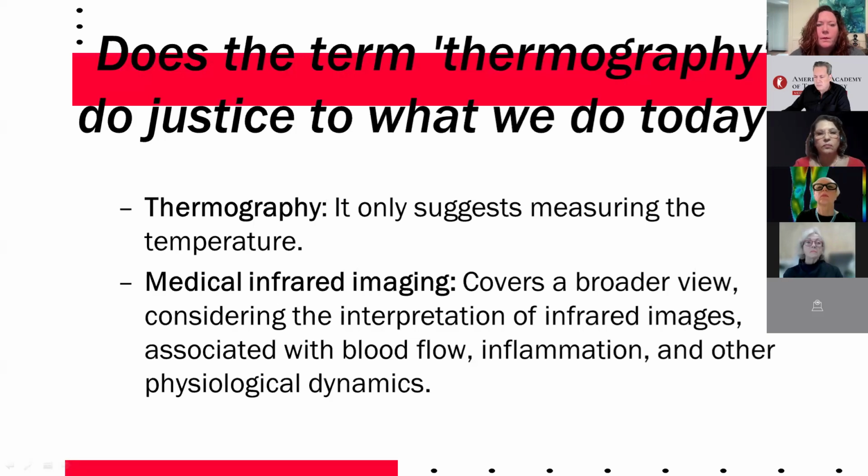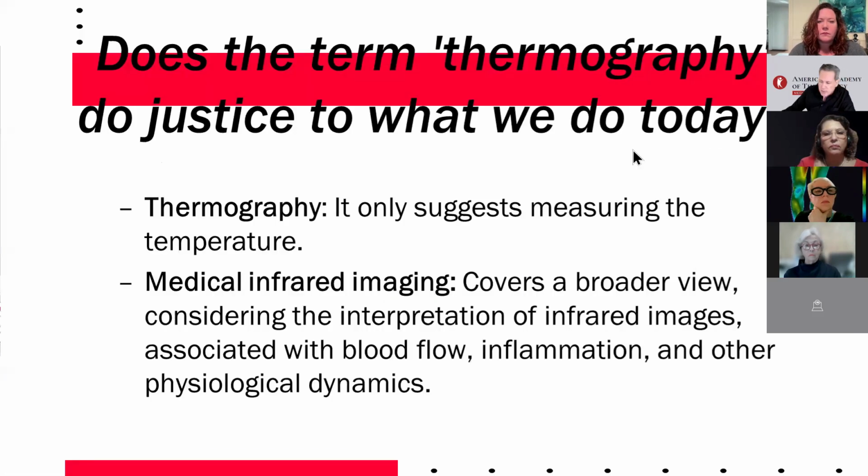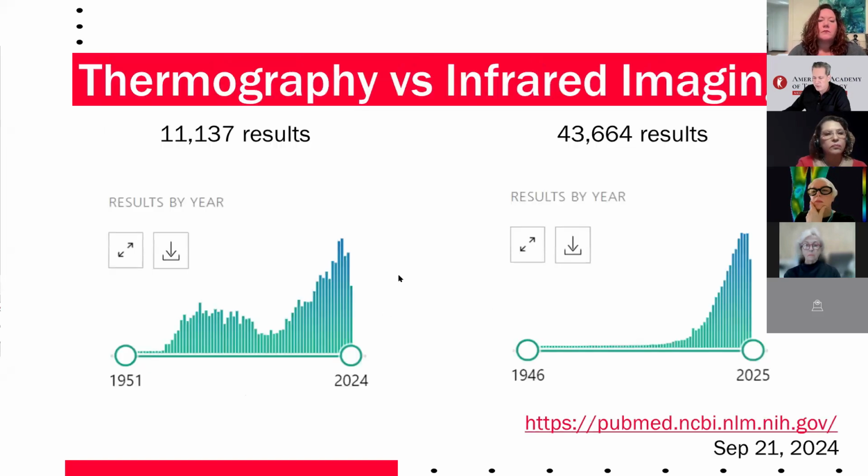So let's go to the, sorry. Almost there. So medical infrared imaging covers a broader view. The literature is showing that if you're looking for infrared image, you have many more results.